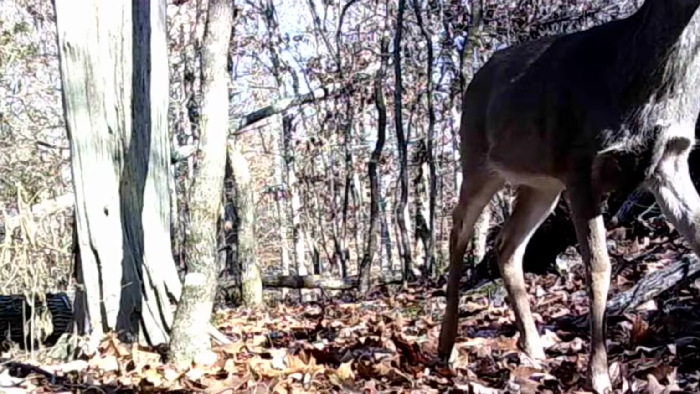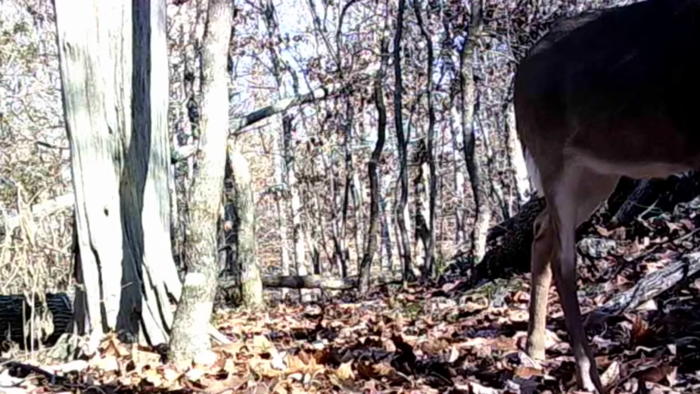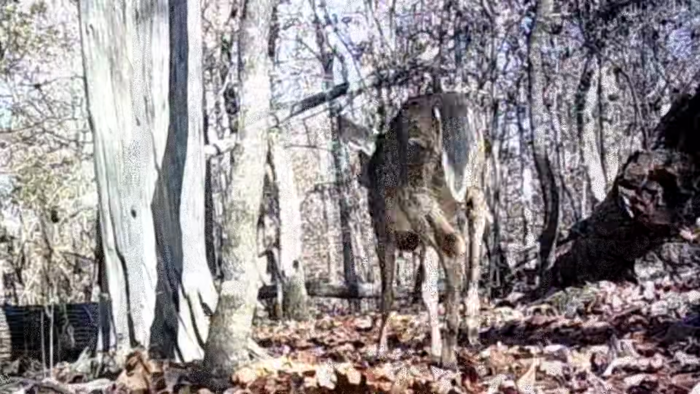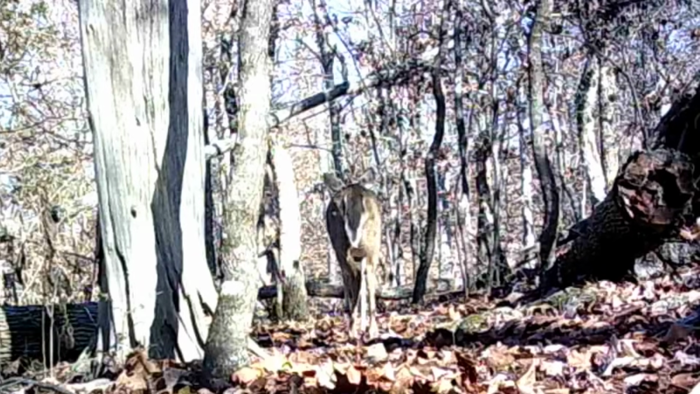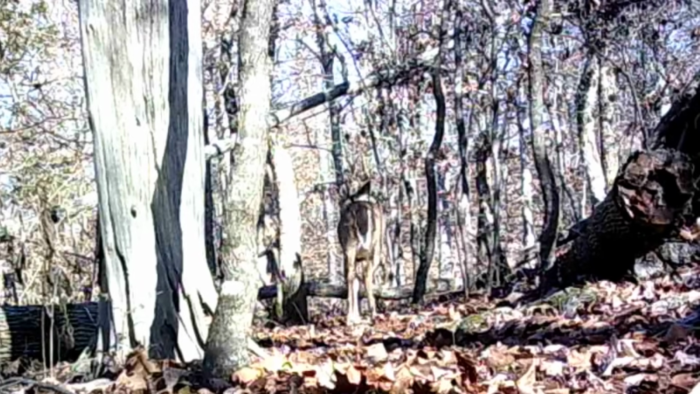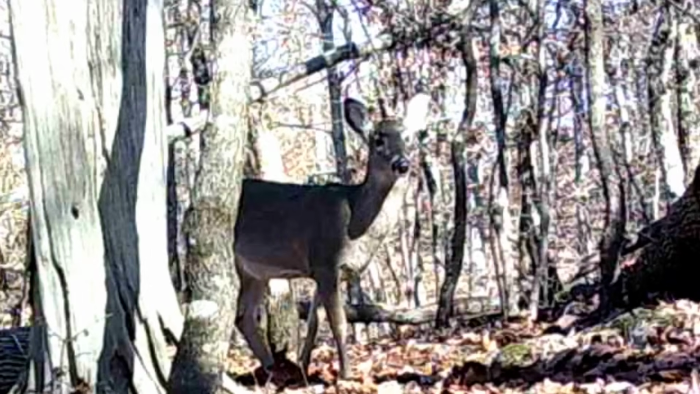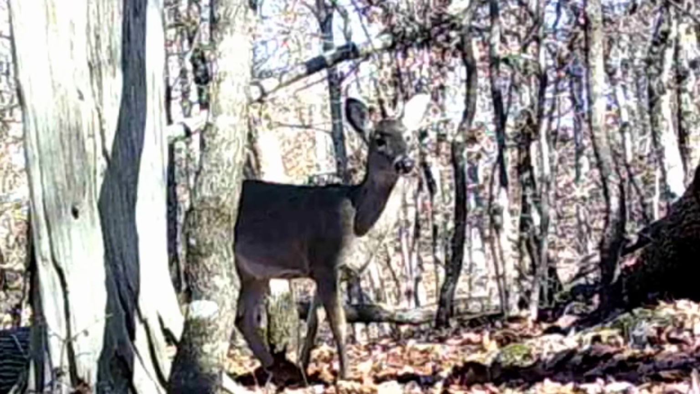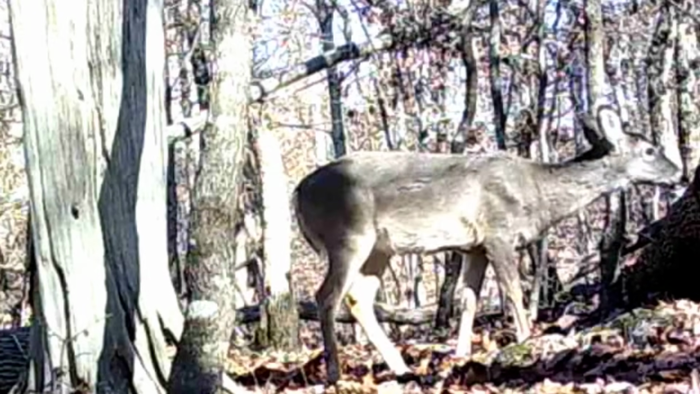And out on the ridge, deer just moseying along these trails. Most of these little old fawns, mommy's left them for the time being. They're with these bucks. And they just mosey around. Wonder where mommy's at. But they'll get used to it.